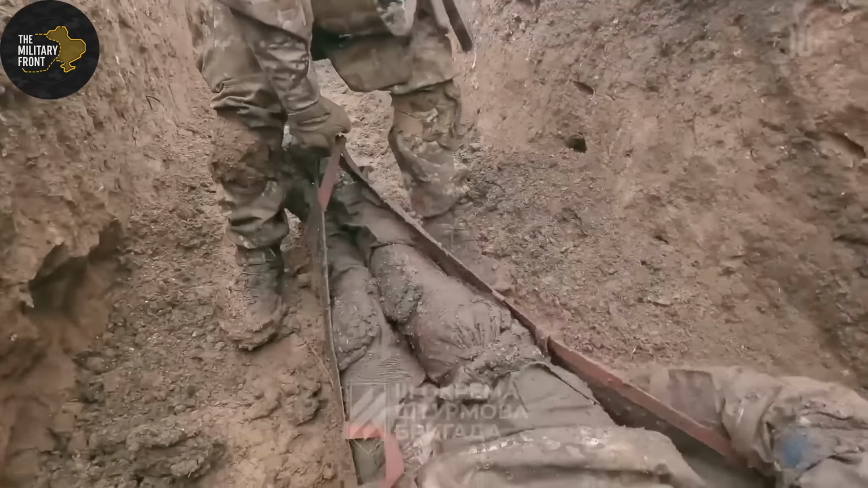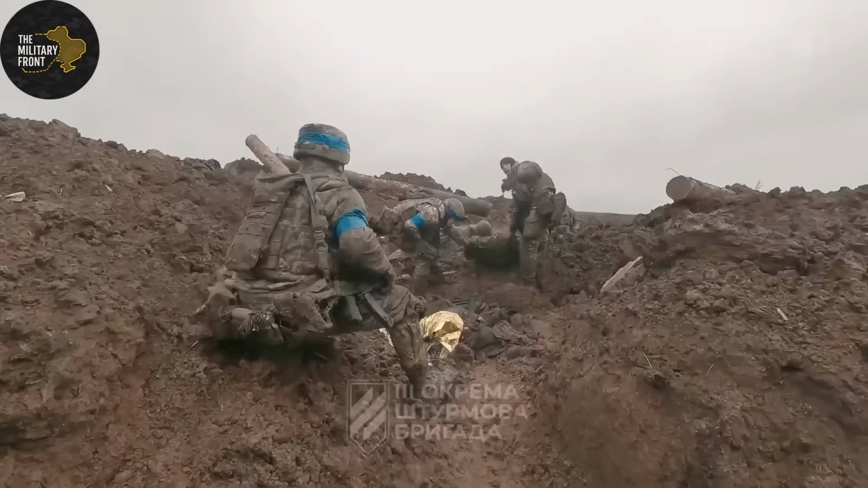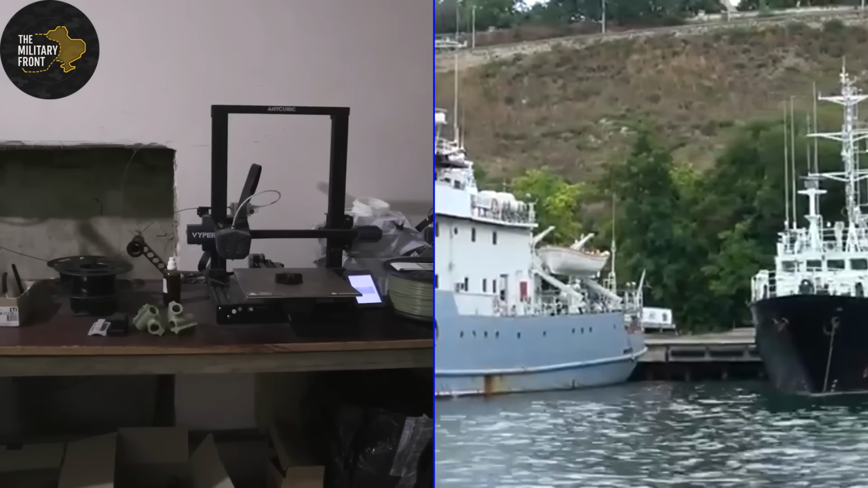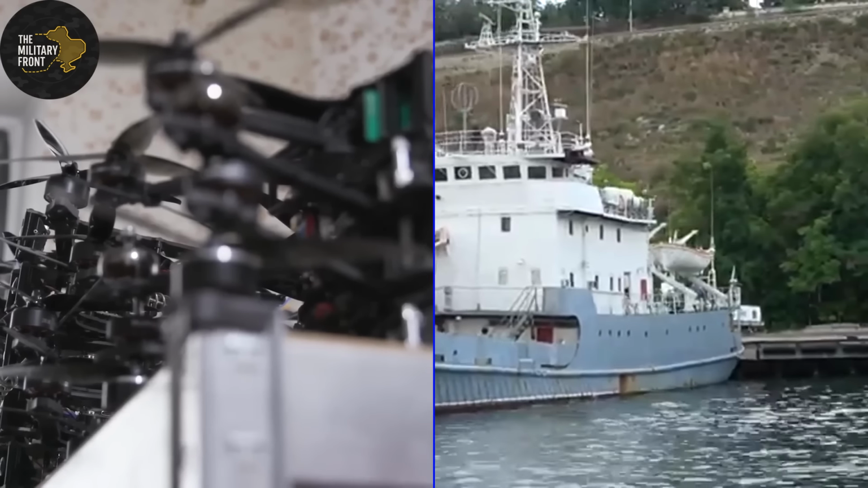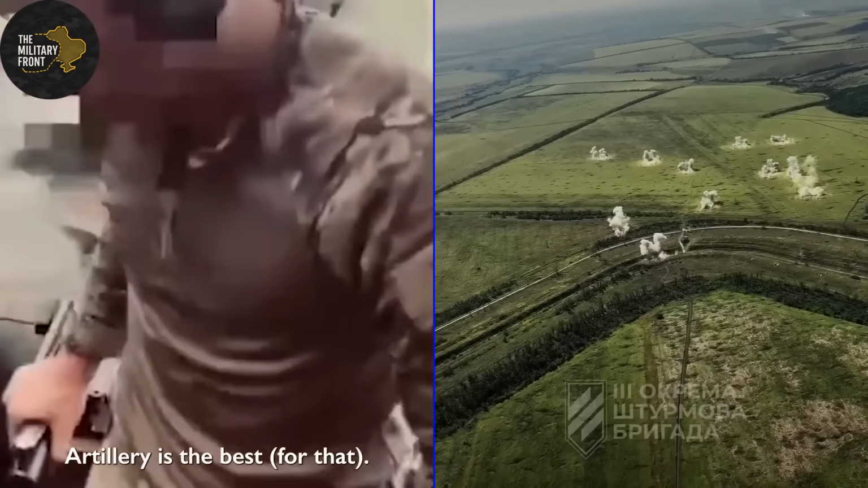OSINT analysts independently documented over 2,000 verified videos showing drone eliminations during this same period. Each video confirmed at minimum 1 casualty. Frequently, the footage showed 2 to 4 men sharing a single trench position, all eliminated in one strike.